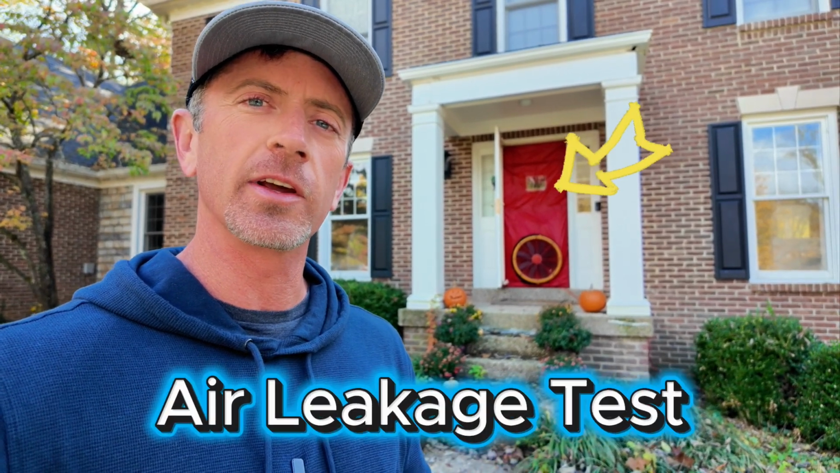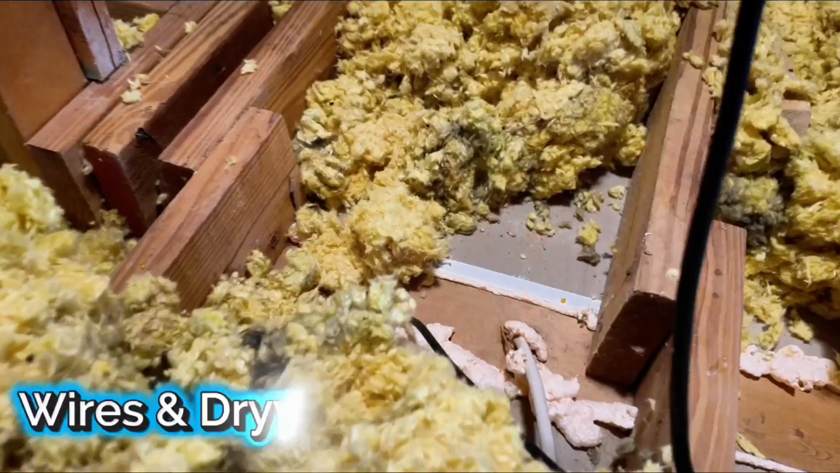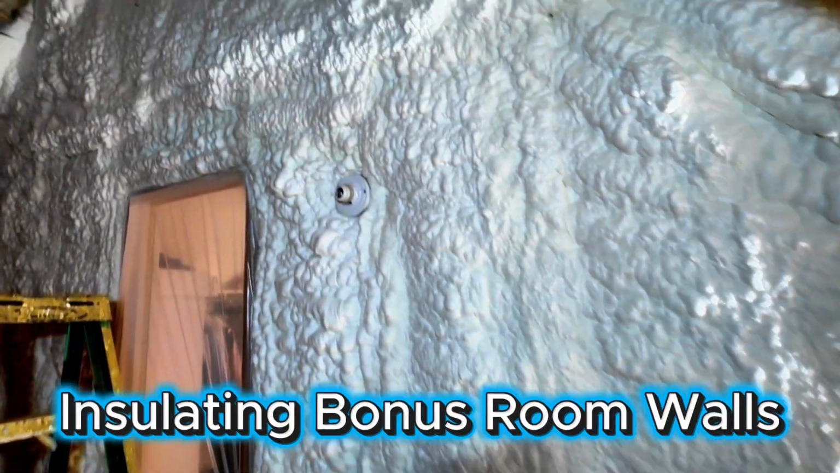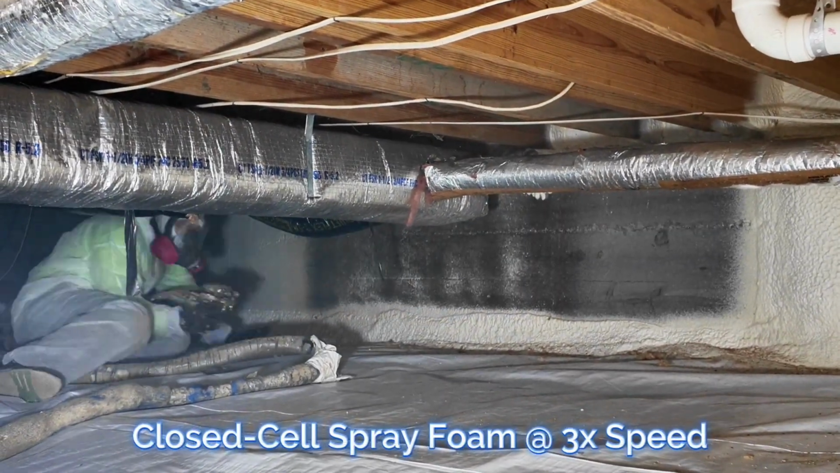All right guys, I'm back at my neighbor's house. We're getting ready to do the air leakage test again with the blower door system to see how much of an improvement we made reducing air leakage in the house from doing air sealing work up in the attic, sealing all the top plates and the penetrations, doing the spray foam work on the attic knee walls and the vaulted ceilings, insulating those, the master bedroom closet, that kind of bonus room that sticks out above the garage, and even doing the closed cell spray foam in the crawl space and the vapor barrier.